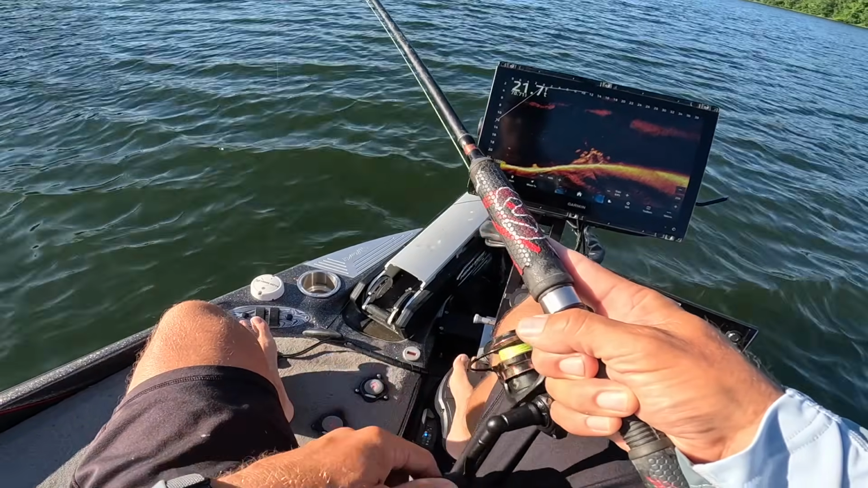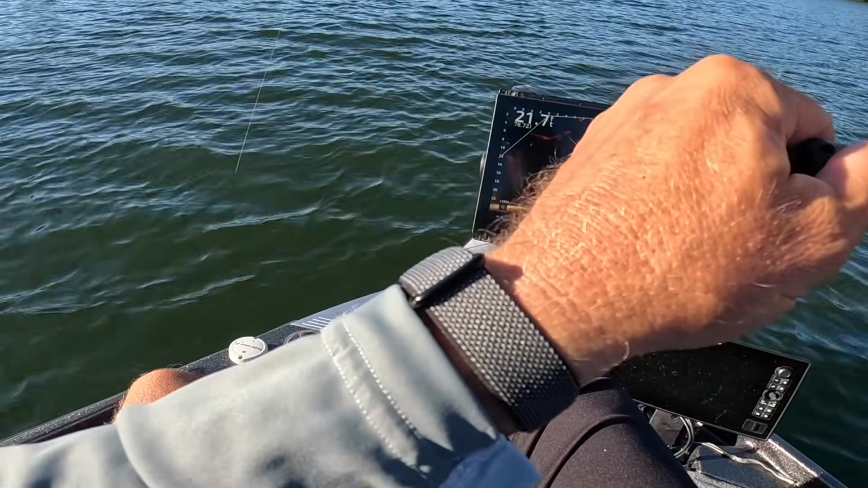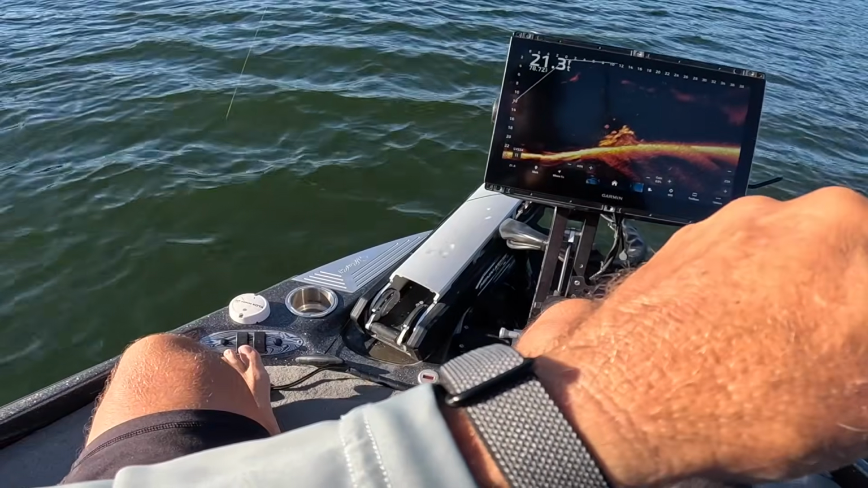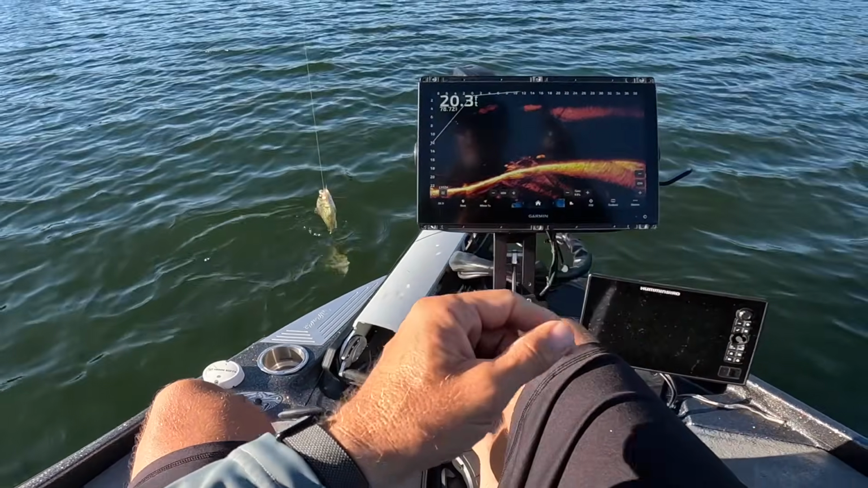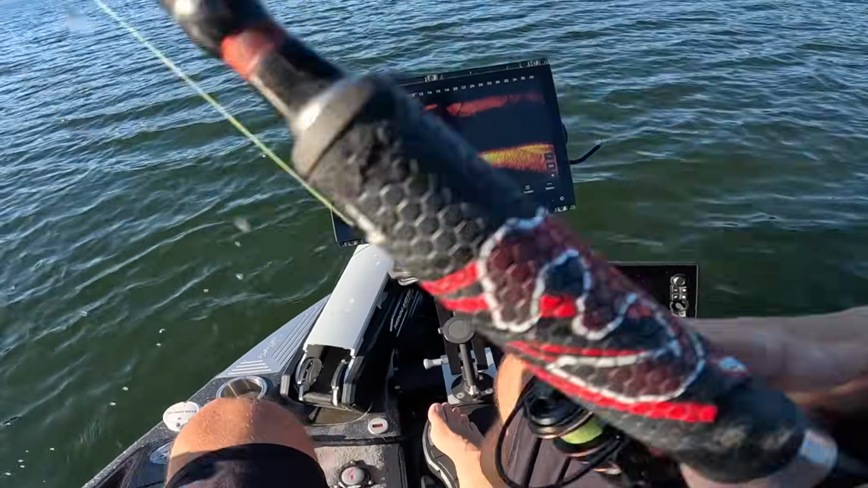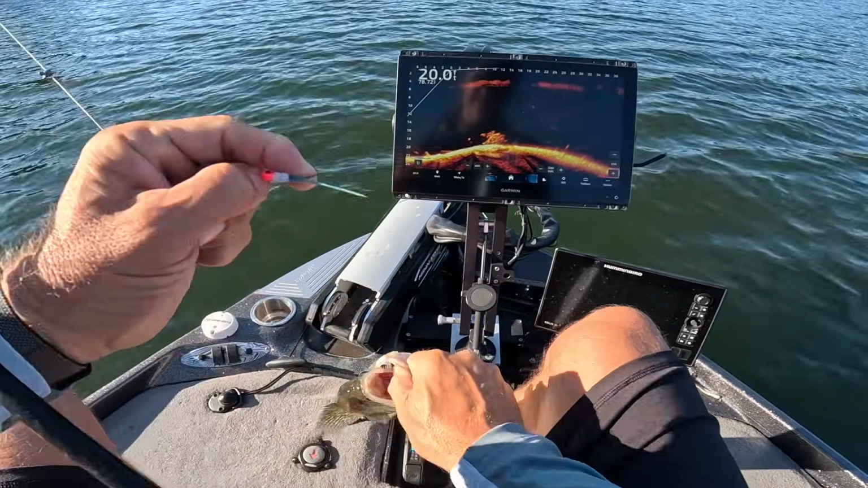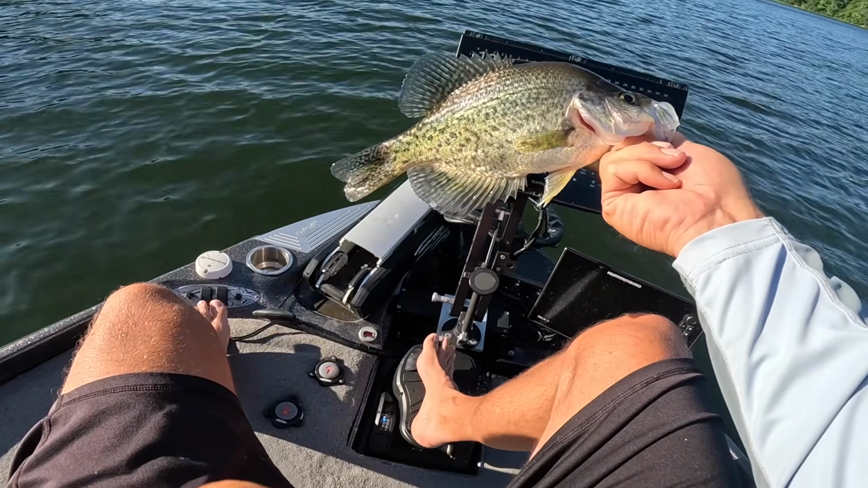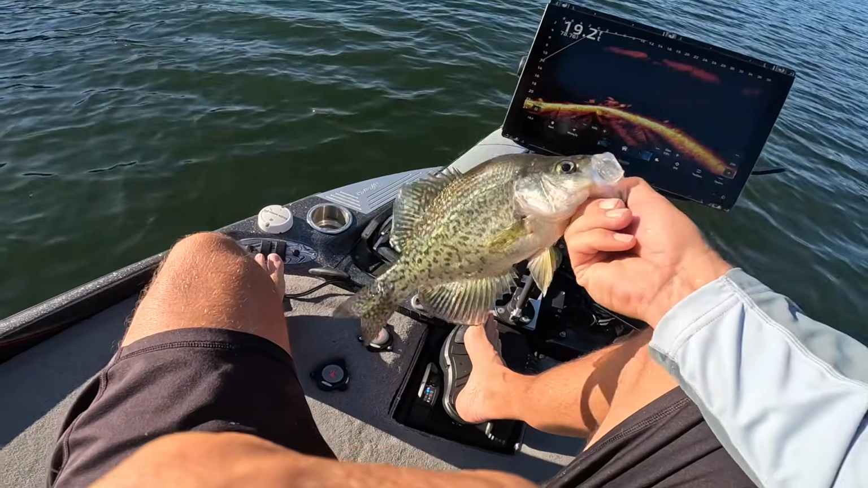Here he comes, you see it? Boom. I love the 10-footer, guys. And I'm loving this bait. Gumdrop is crushing it. Look at that slab. That is absolutely using the stair-step approach to catch a fish. We're letting them go.